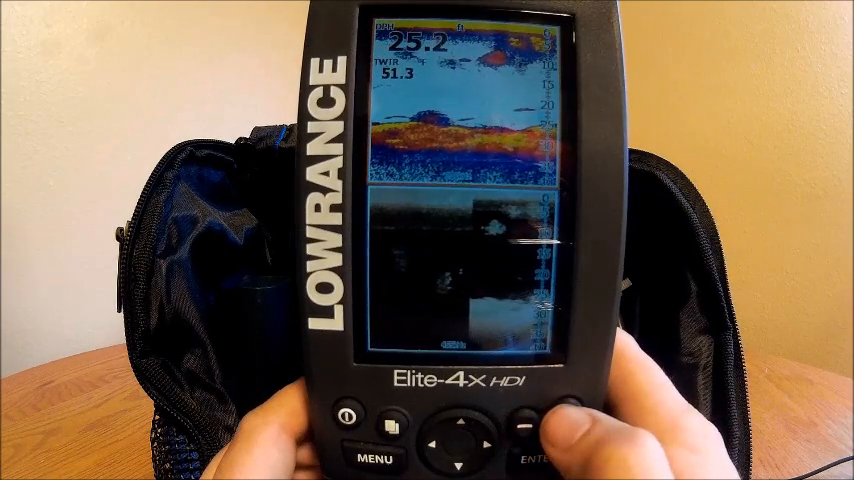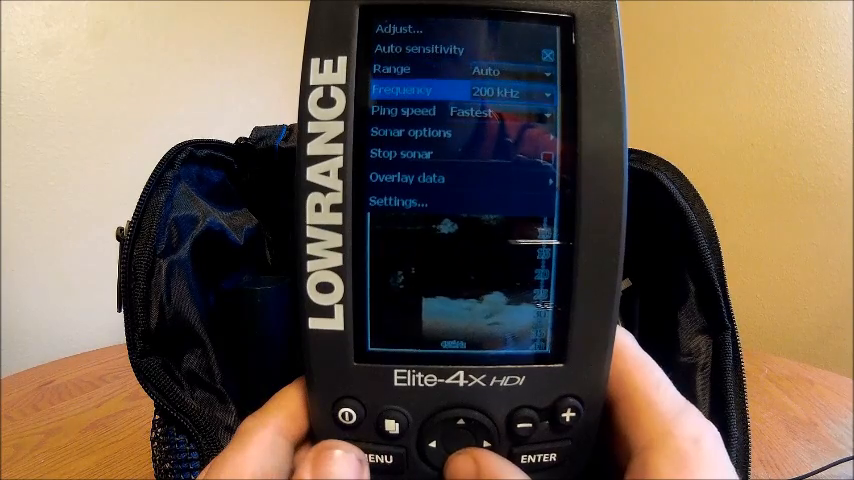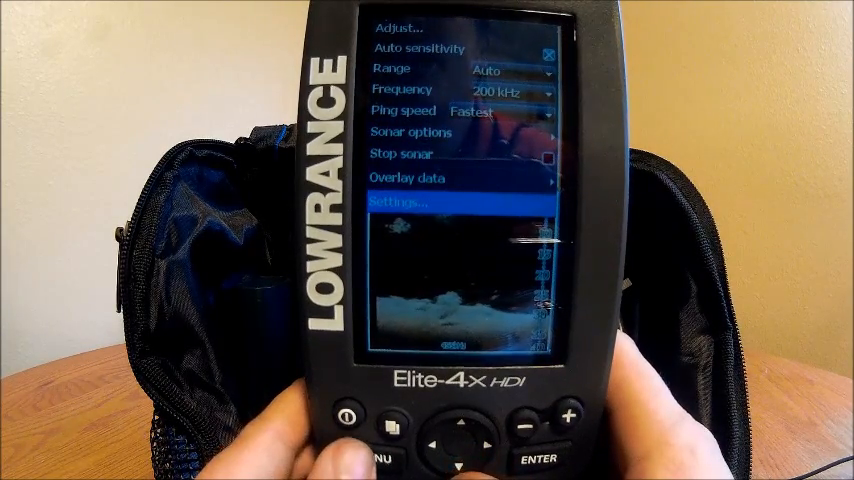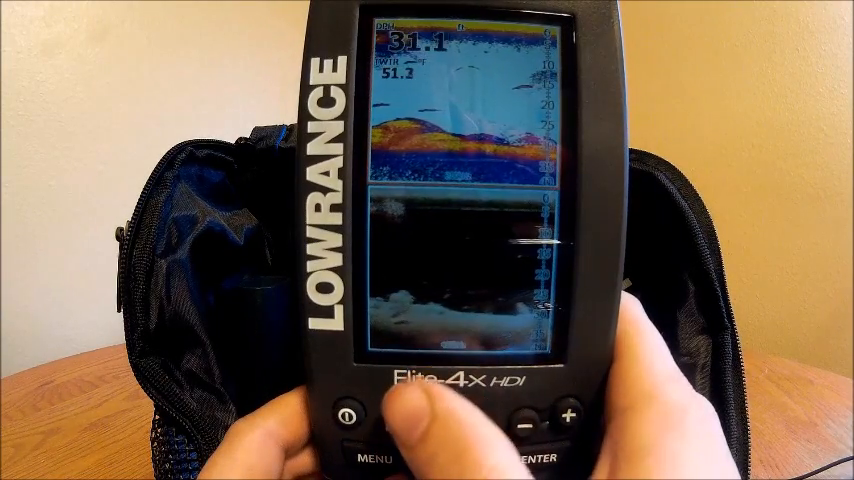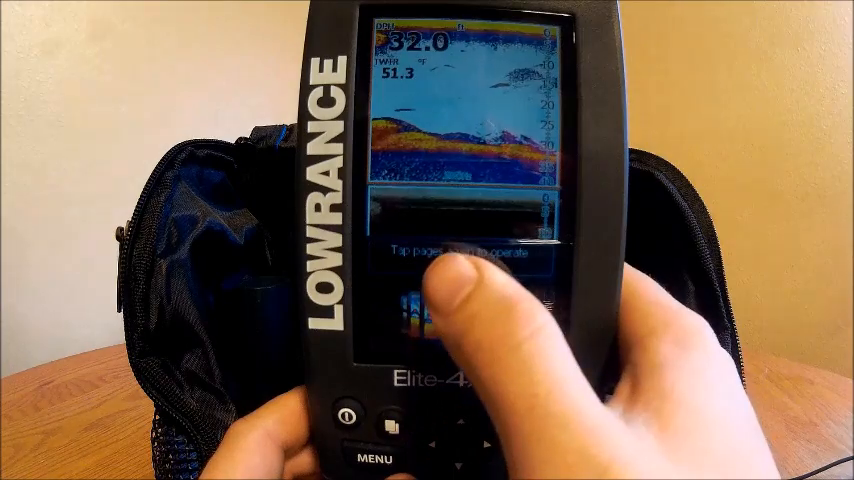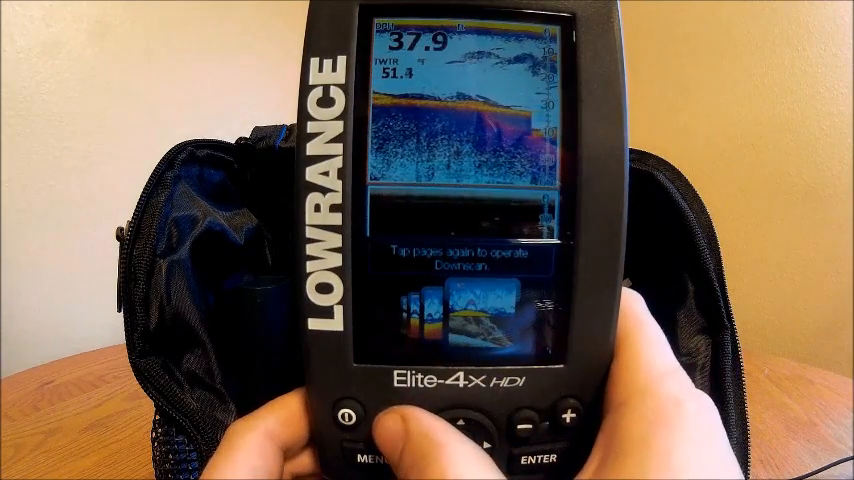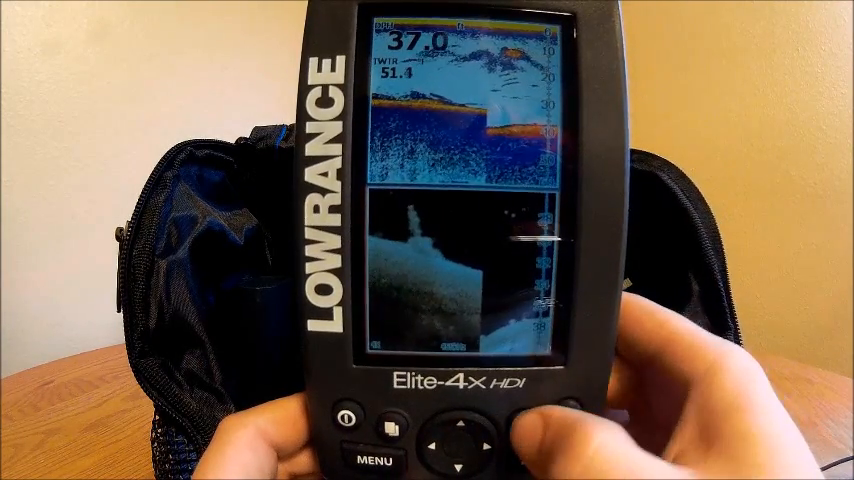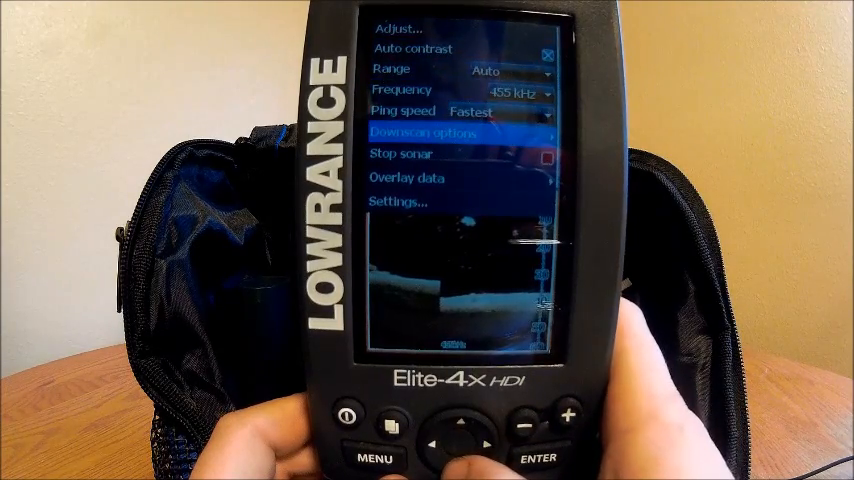Now this took me a while to figure out, because I would actually hit menu. Well, these are all adjusting my sonar settings. I want to adjust my down scan settings. So it actually took me a little while to figure this out, but you push your pages button, and I guess I never read instructions. Tap pages again to operate down scan. So you push pages again, and now I can zoom in on my down scan, and when I push menu, these are all my down scan options.